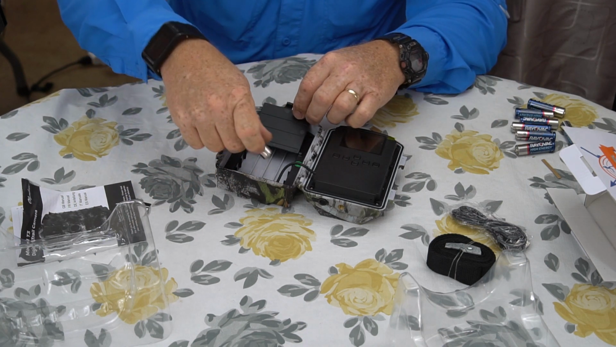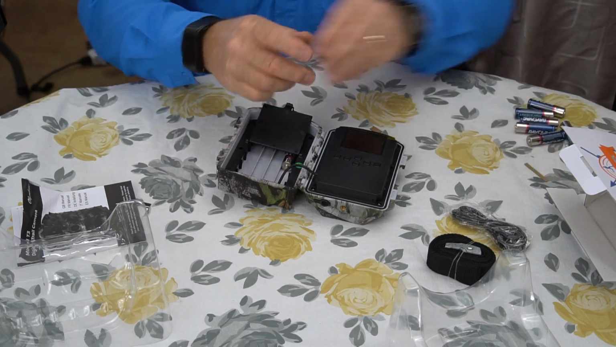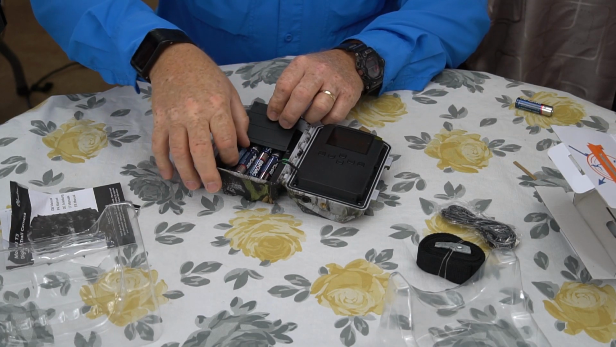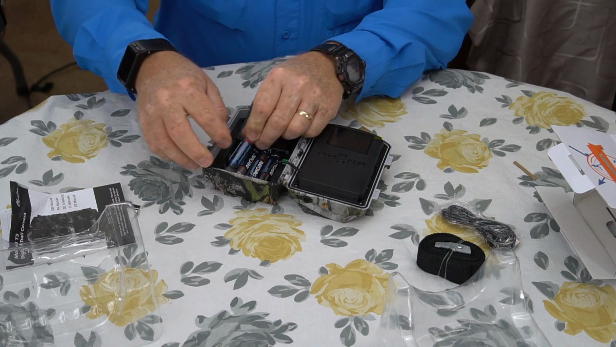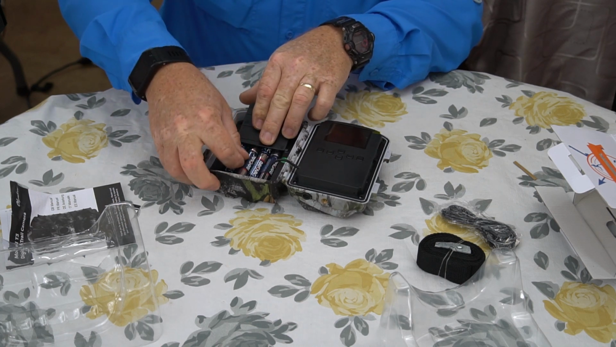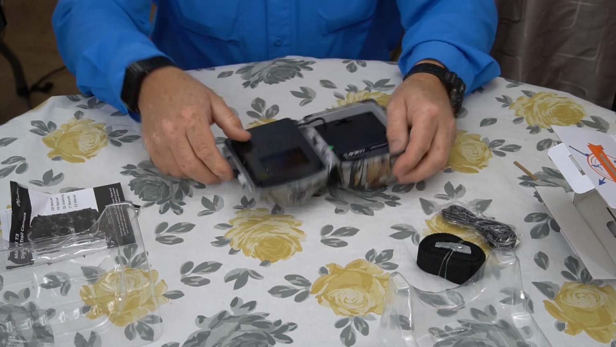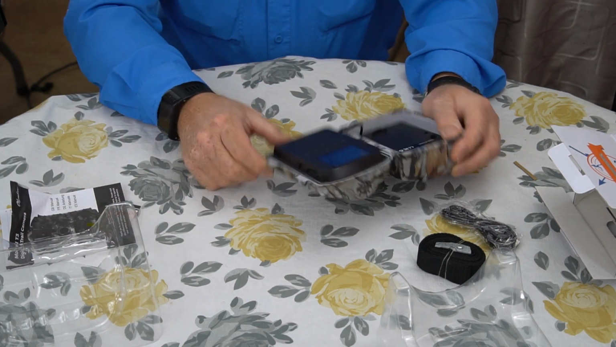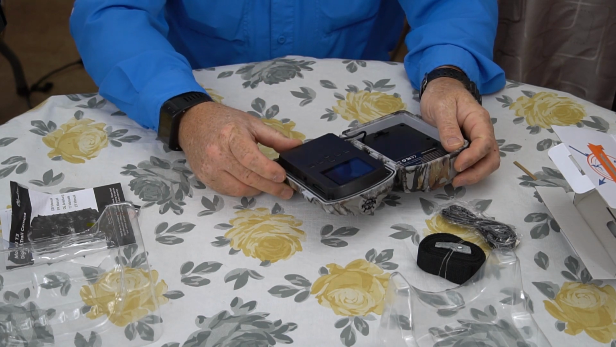Go ahead and slide some batteries in here. It's not too hard to get the batteries in. Just kind of got to get them in a sequence here. Could be easier, but not too incredibly difficult. Okay, batteries in. Pull the screen tape. And here's a little side button to fire it on.